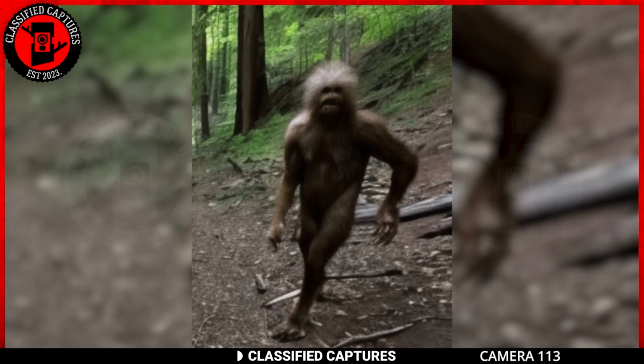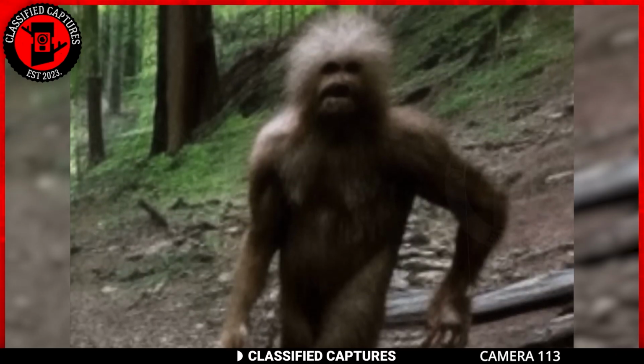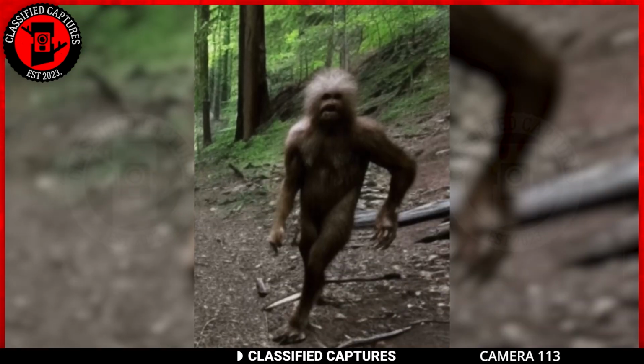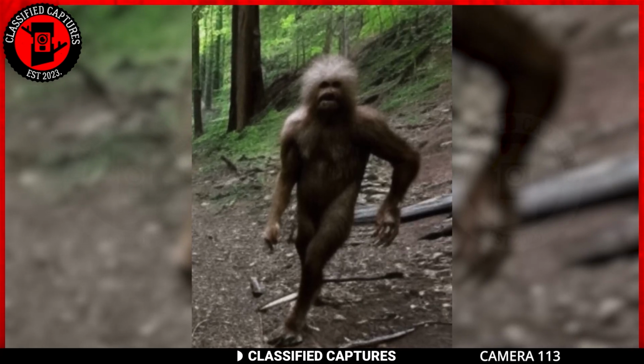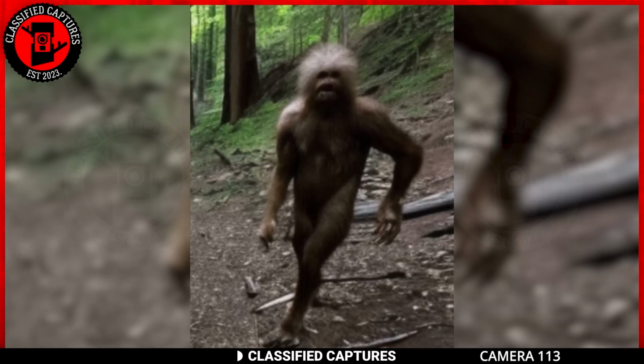In Minnesota, a creature has been spotted roaming the woods. The sighting of a mysterious creature in Minnesota has sparked intrigue and speculation as eyewitnesses describe a juvenile creature with similarities to Bigfoot but with distinctive features that set it apart.